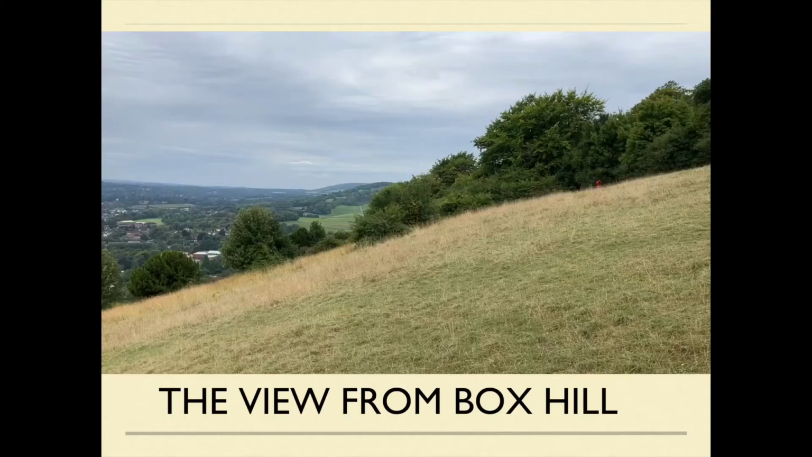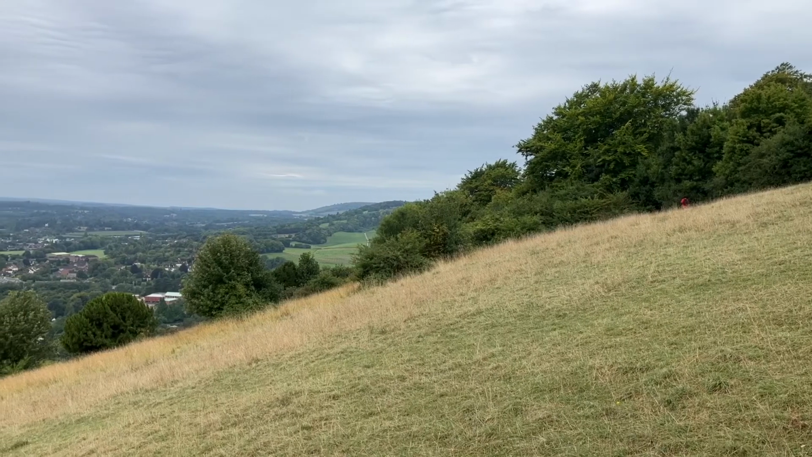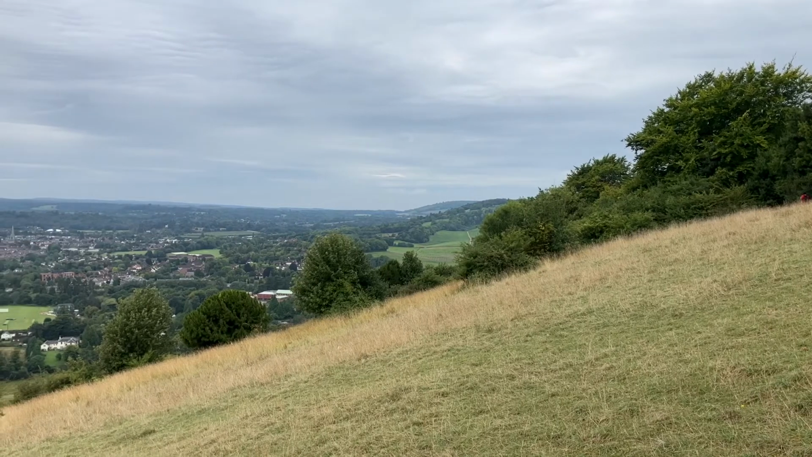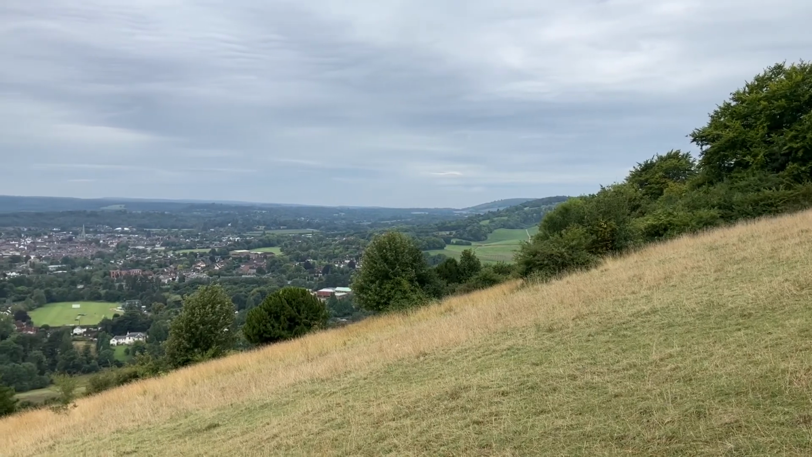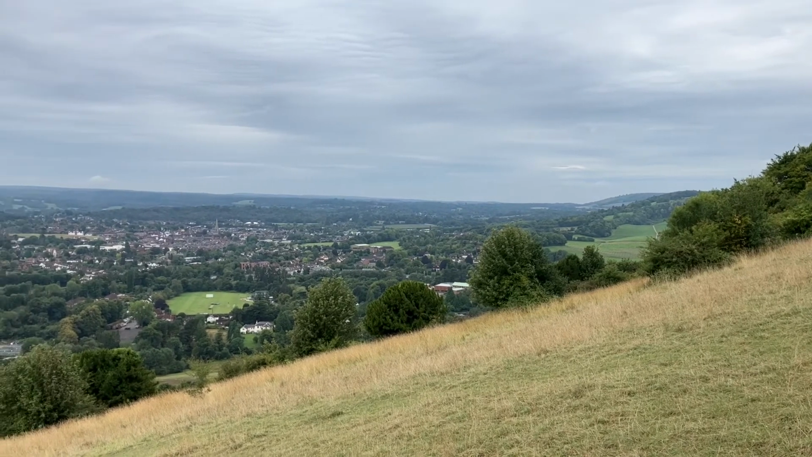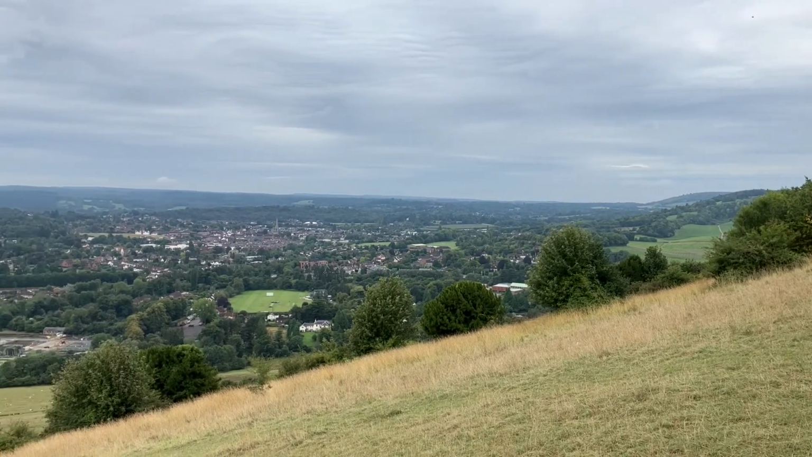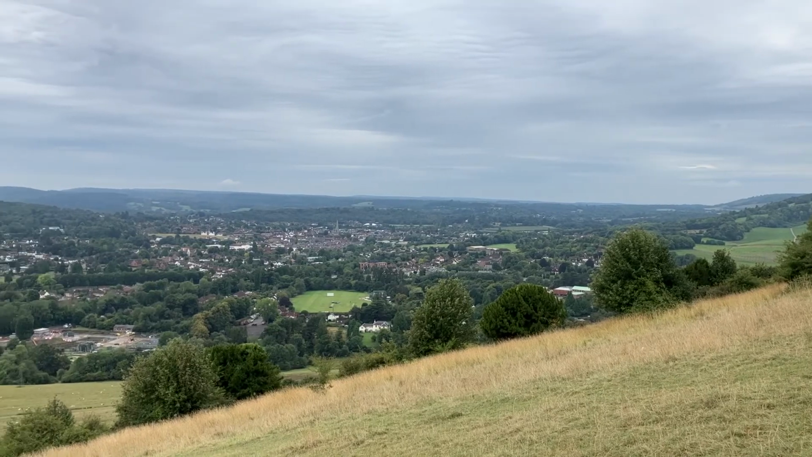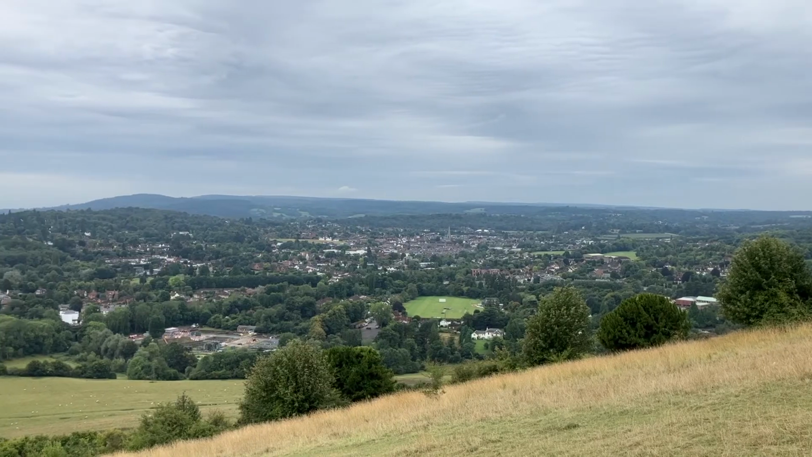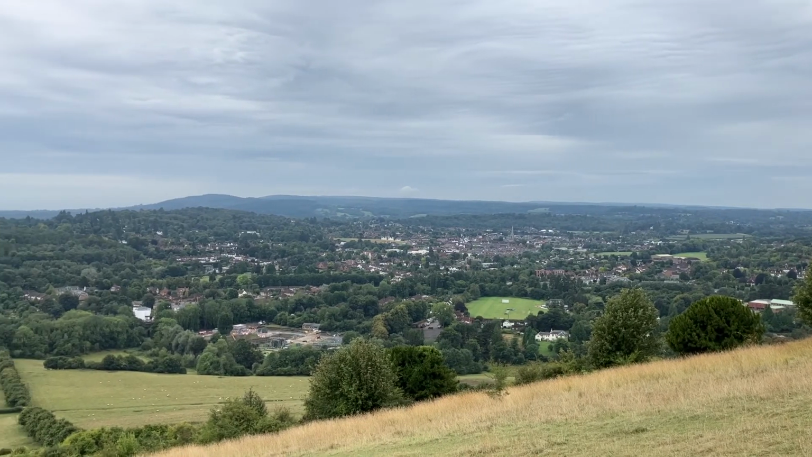So I'll start with this. This is obviously Box Hill. This is the view from Box Hill, starting with the scarp over here. This is Dorking. You are about here. No, actually, that's the church. You're there. This is the Green Sand Ridge, Leith Hill, that Richard was talking about.